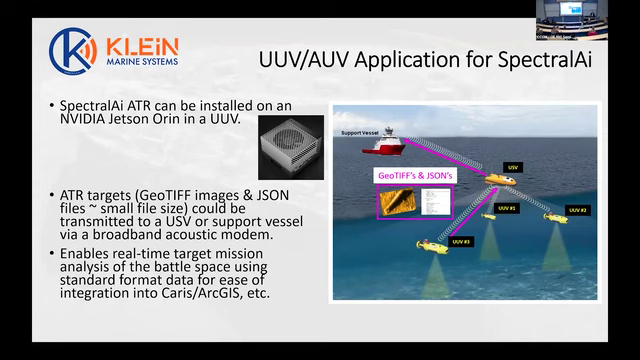So how would you actually use this in an AUV situation, where you've got an underwater vehicle with limited communications? Well, we've actually written a Linux version of this, which runs on an NVIDIA Jetson. It's a small little computer about that size that can be mounted in your AUV. ATR targets can be automatically generated from that. So it goes out and does a mission, and let's say the mission is to find mine-like contacts.